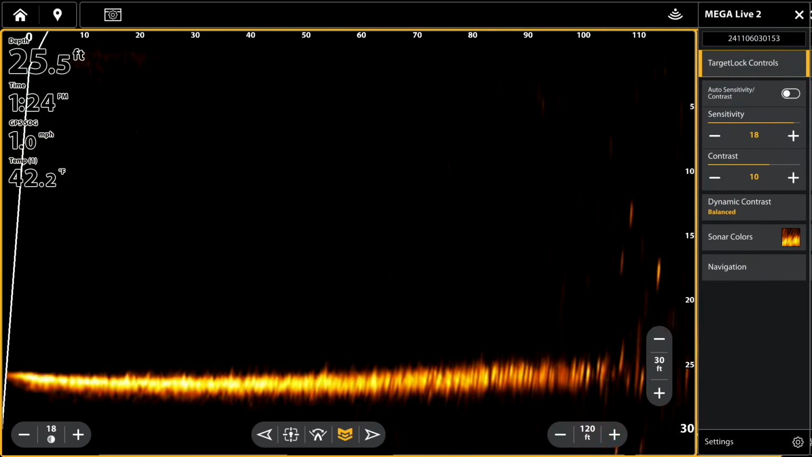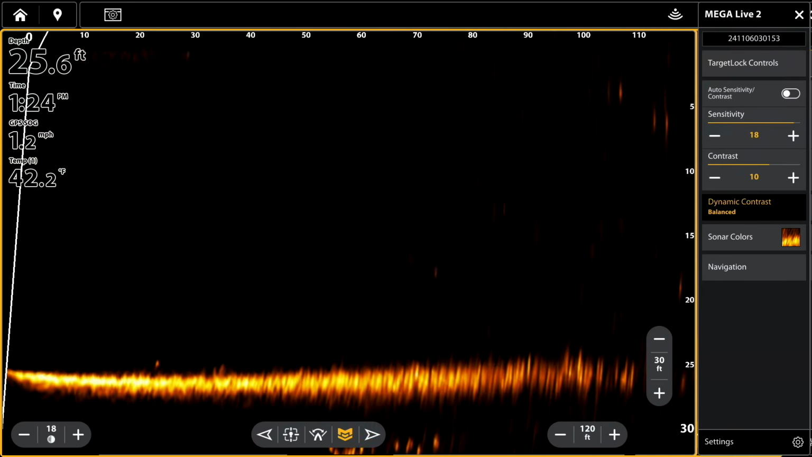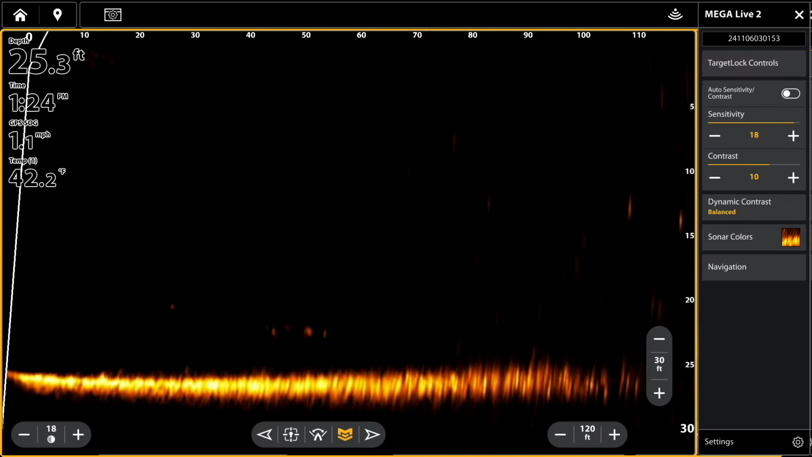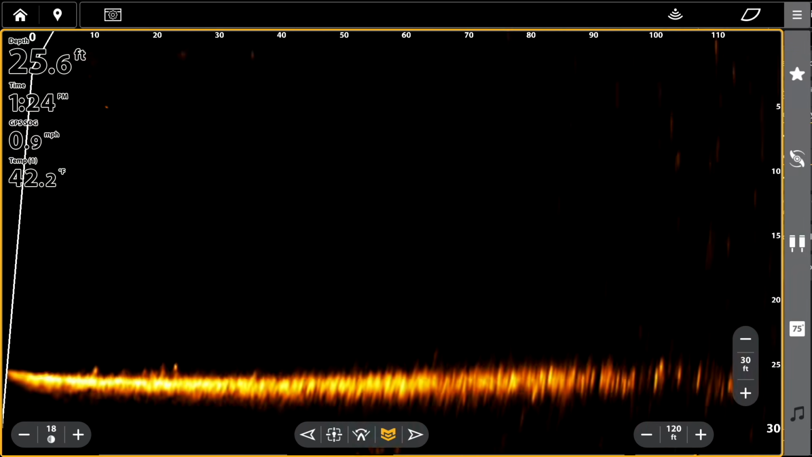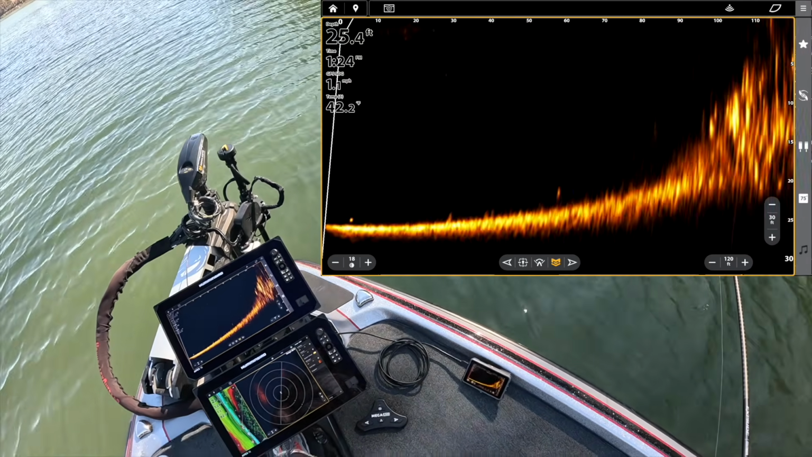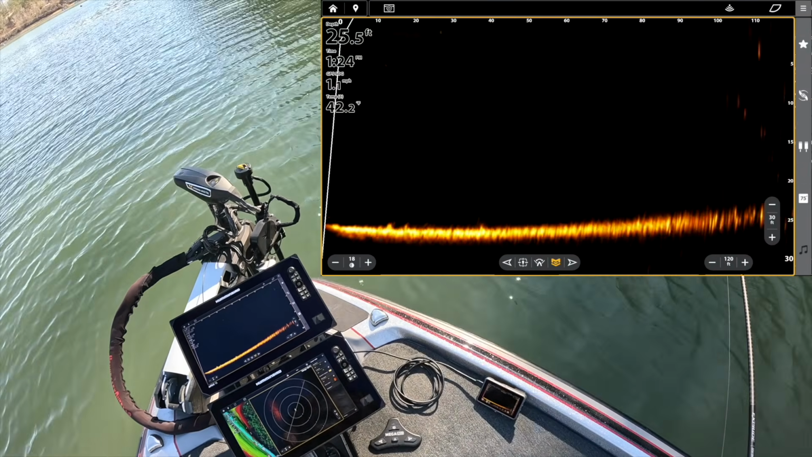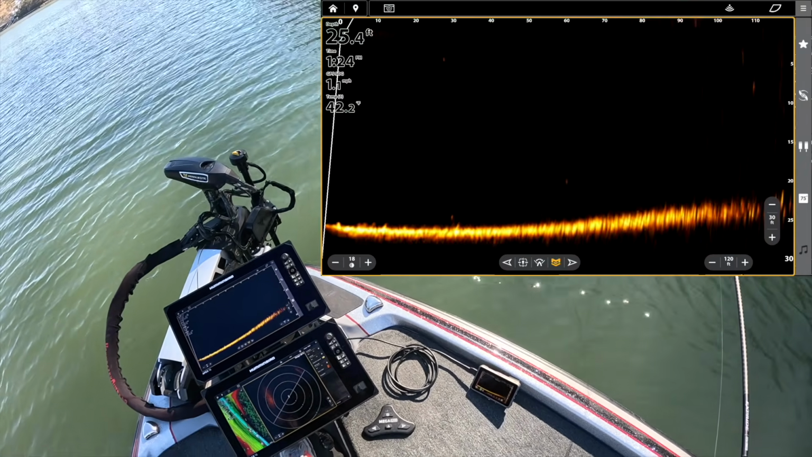And then you guys can see right here, I have my dynamic contrast set to balanced. Now, I've only been out for a little bit dialing this thing in, but you can see already the clarity is awesome. Let's go see if we can find some more bait balls or fish near the bait balls.